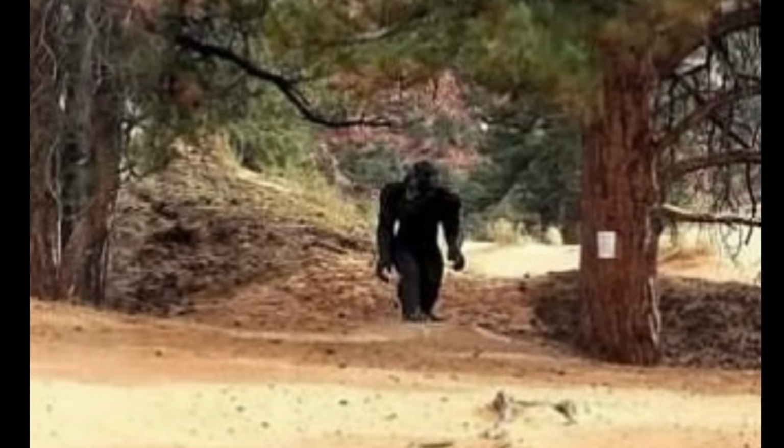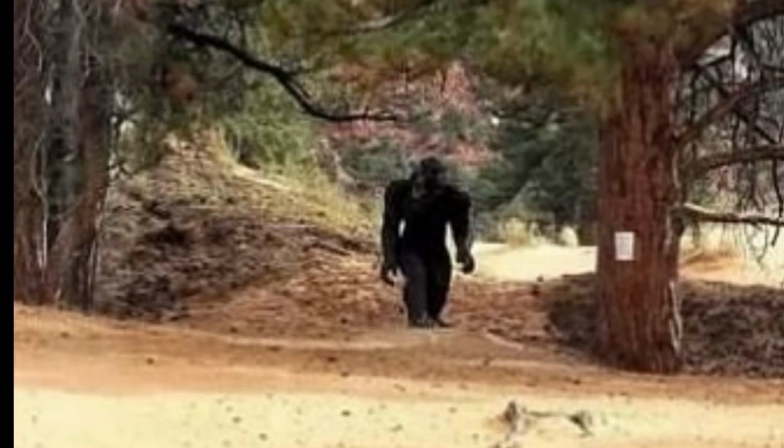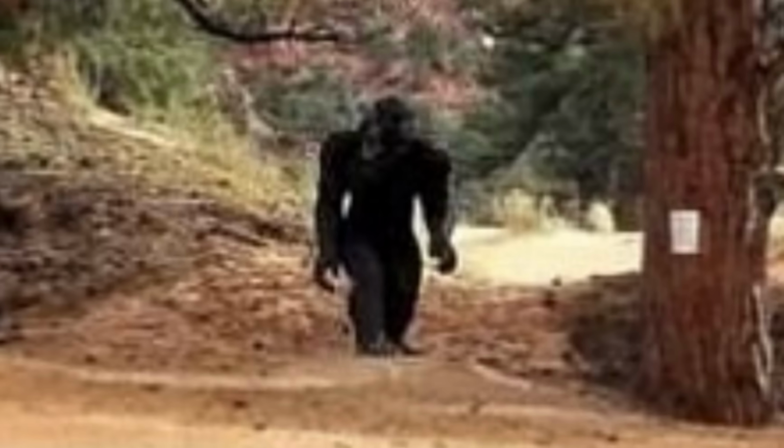For some reason, the being didn't chase him. It just turned around and disappeared into the forest behind. Its appearance, though, is stunning. It's almost pitch black, covered in a dense layer of dark fur. It has large feet, sturdy, strong legs, and a wide frame, particularly at its shoulders.